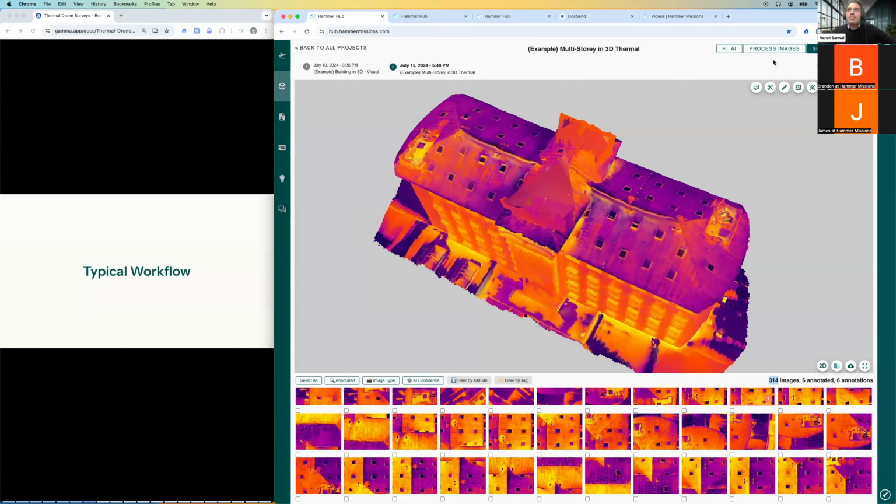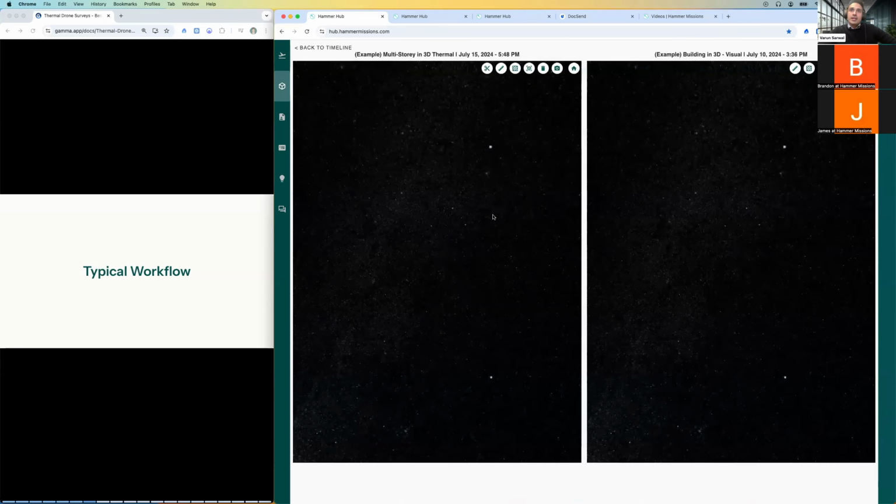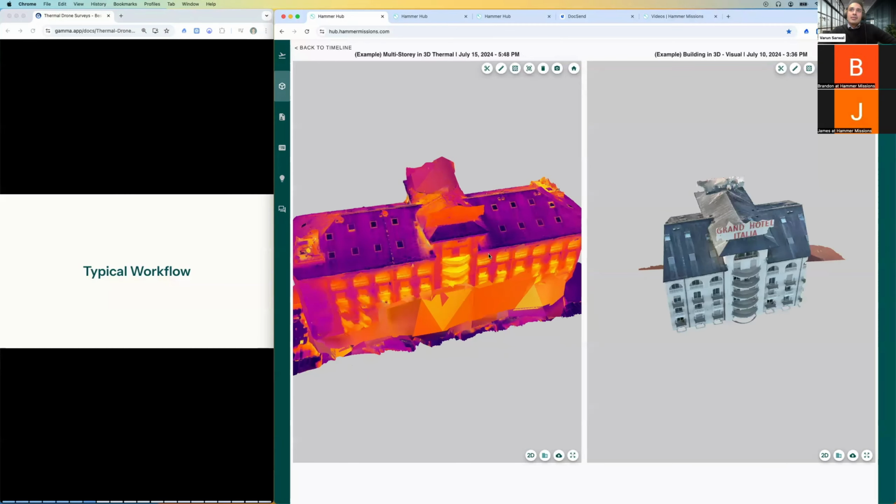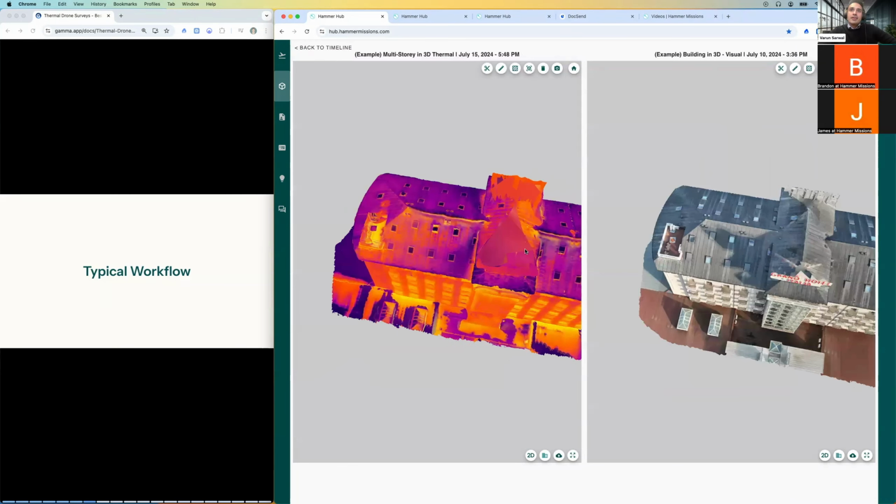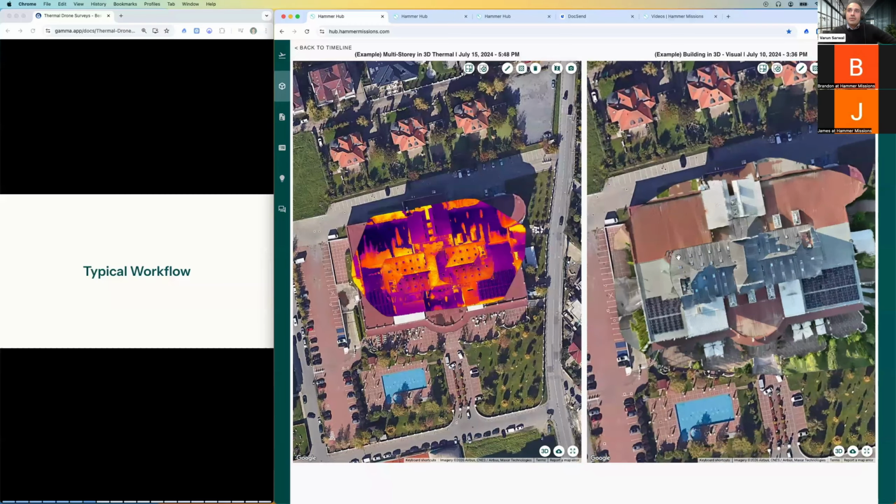So let me compare the thermal imagery with the visual imagery. I'm going to put both thermal and visual side by side. I've got thermal data on the left-hand side, and visual data on the right-hand side. What I'm doing here is loading two different models side by side. I can also go to the 2D view so that we can look at the roofs.